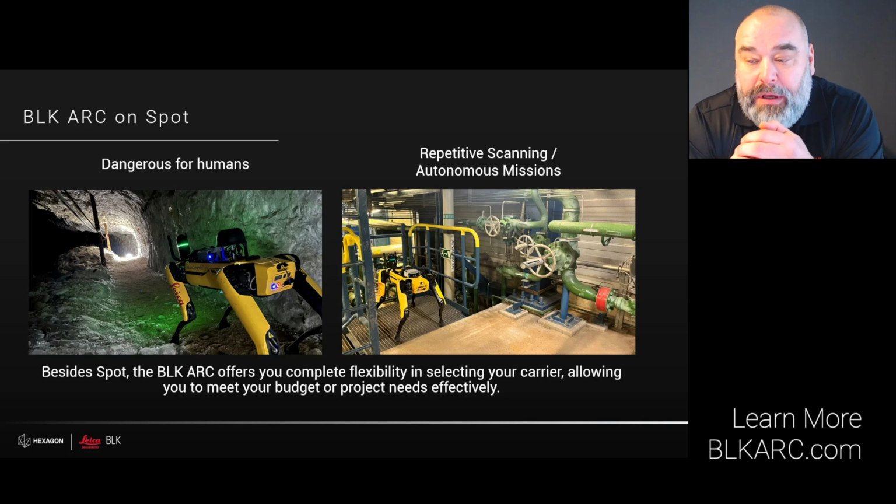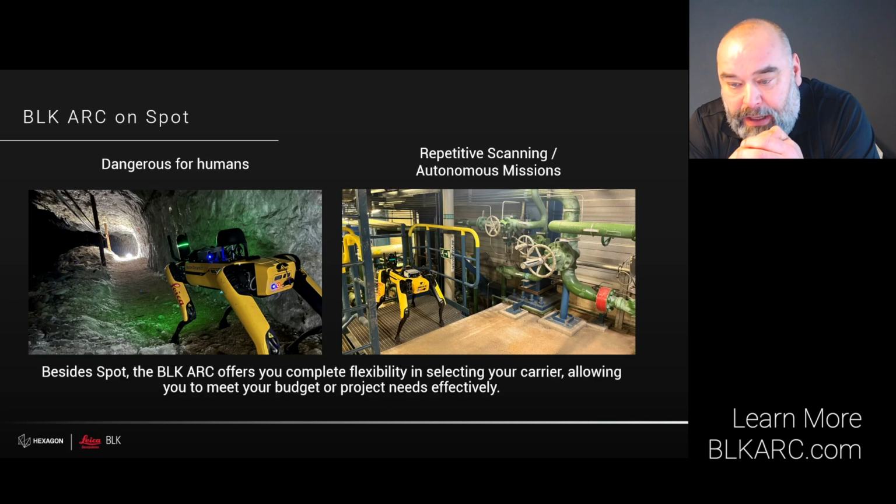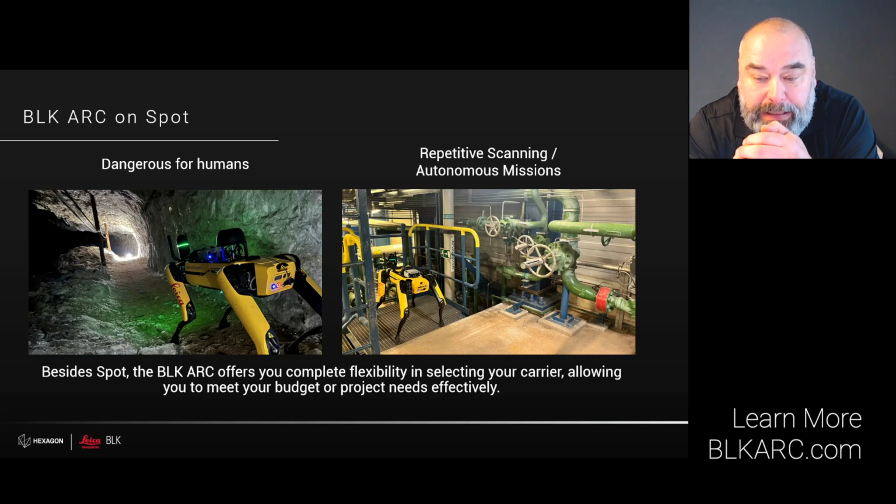Second one is where you want to scan constantly the same location. Be it on a construction site, you're in an autonomous mission at night, you monitor the construction progress and verify the as-built within your BIM model. Or if you are in the automotive industry and you need to update your digital twin twice or 3 times a year to keep up with the constant changes that happen in your production halls.